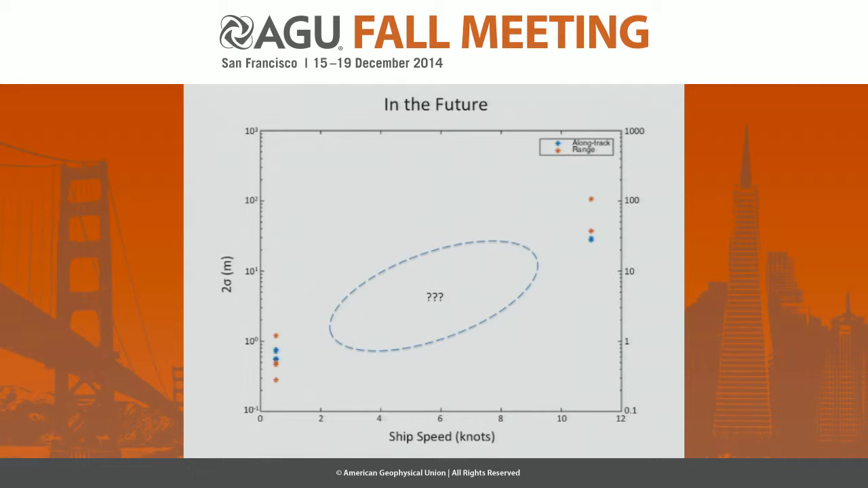They are still rather preliminary in that we've really only done this analysis for 2 different ship speeds. There is a wide array of ship speeds in between that we would like to perform similar analyses on, as well as other parameters that we would like to measure, such as the baseline length, seafloor depth, and the bottom characteristics.